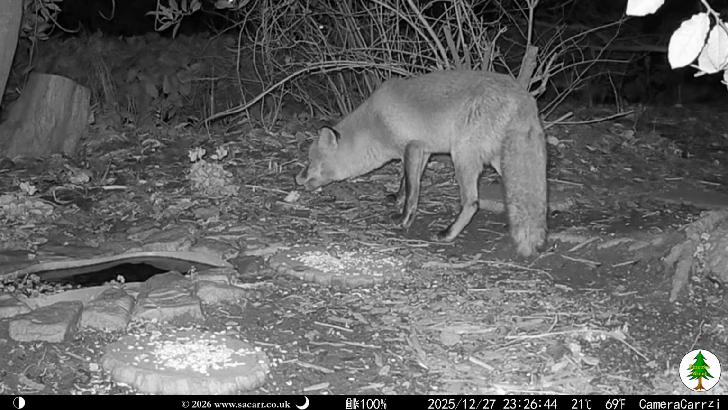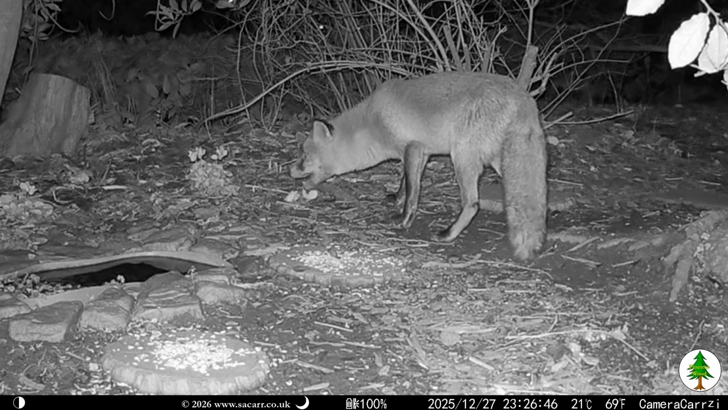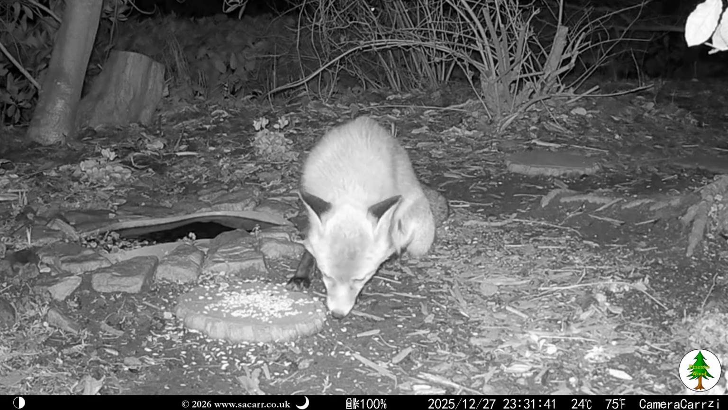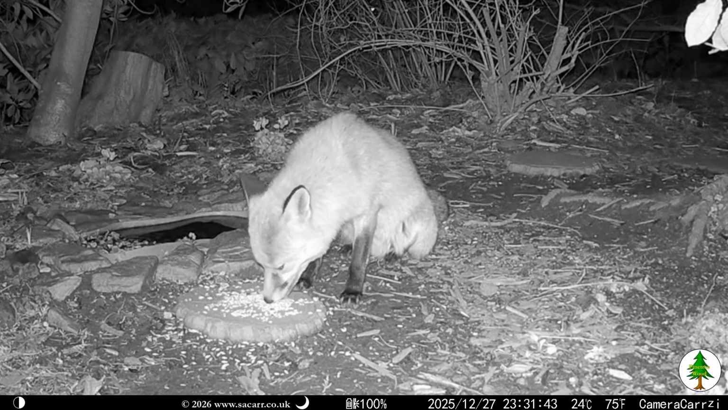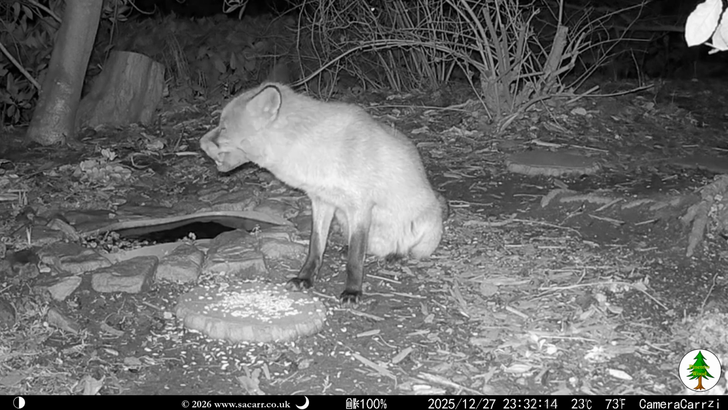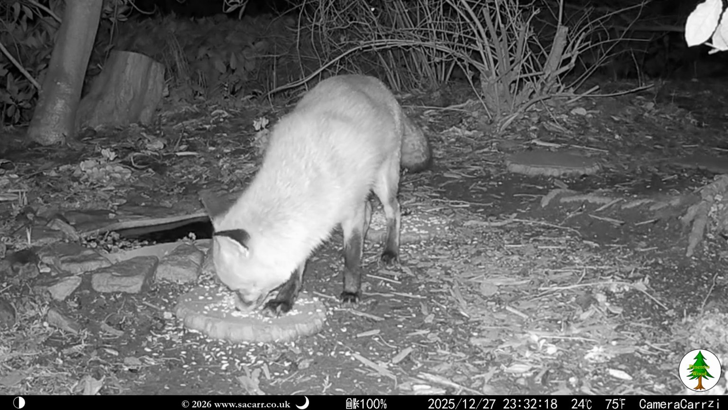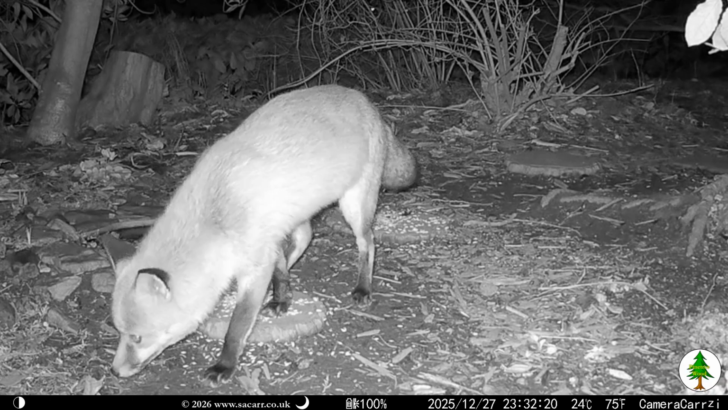I've worked out that the infrared LEDs on the camera create a lot of heat, so after several captures in a row, the temperature sensor read abnormally high. It wasn't actually 24 degrees near midnight at the end of December. After the apple, he returned to the seed.